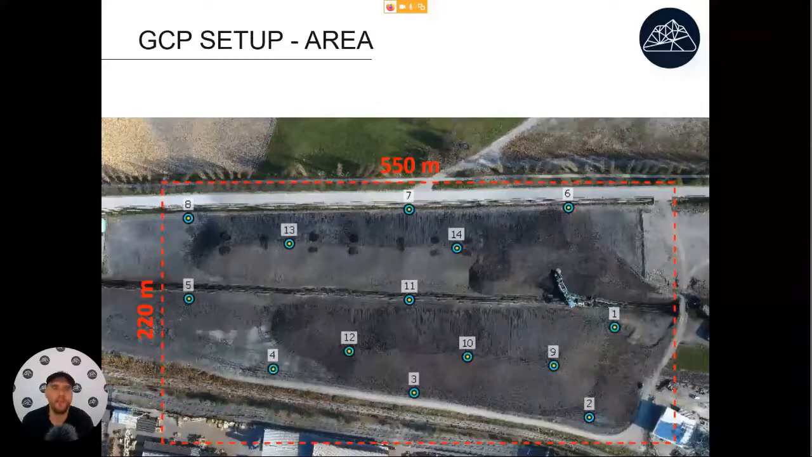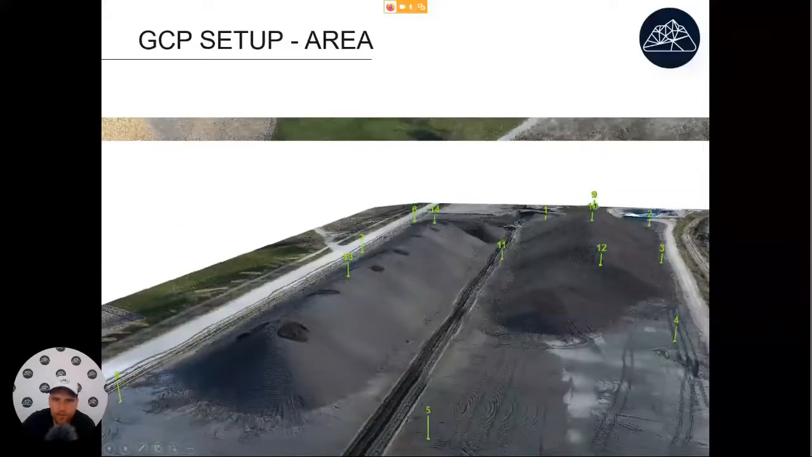And then, okay, let's also talk about setting up ground control points. As we said earlier, the ground control points are the most important part that allow us to get to the good results. It's important to spread them out nicely, both in 2D, so horizontally and vertically. Ideally, especially if we are working with stockpiles, we will put one on the highest point, one on the lowest point, and also cover the XY extremities of our areas.